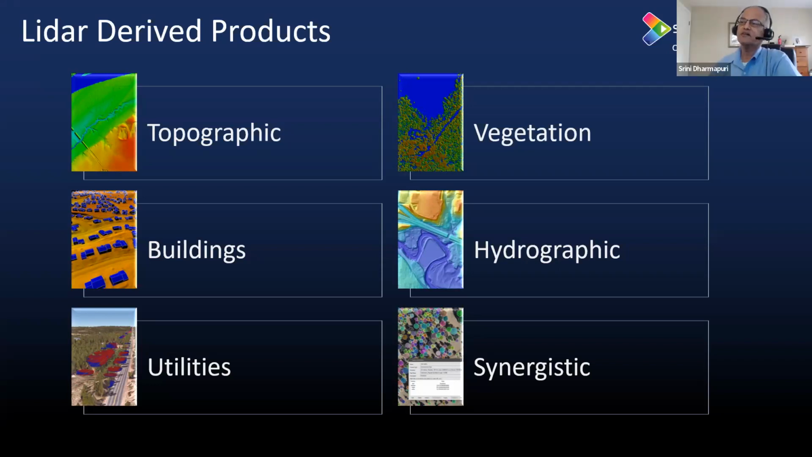Okay, thank you, Jason. So for the presentation, what we have done is we have categorized various products under different topics. What we are showing here is we group the products under topographic, vegetation, buildings, hydrographic, utilities, and synergistic. I will cover the first 5 and leave the synergistic to Jason again.